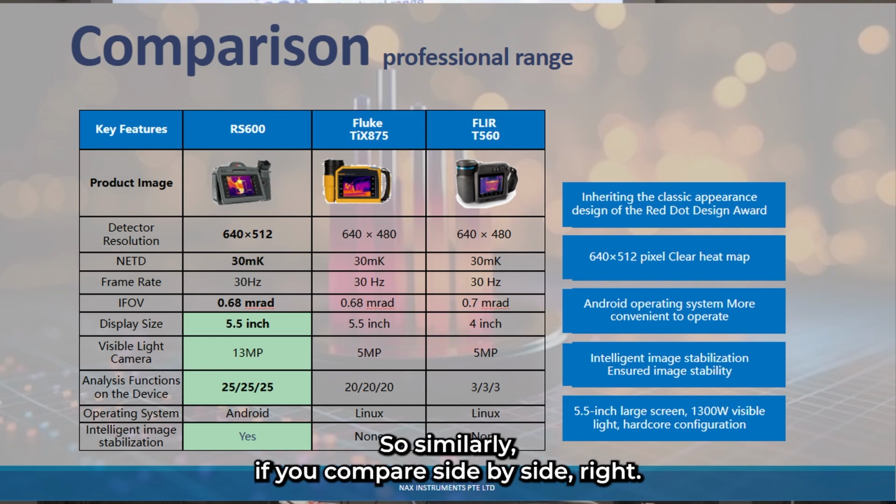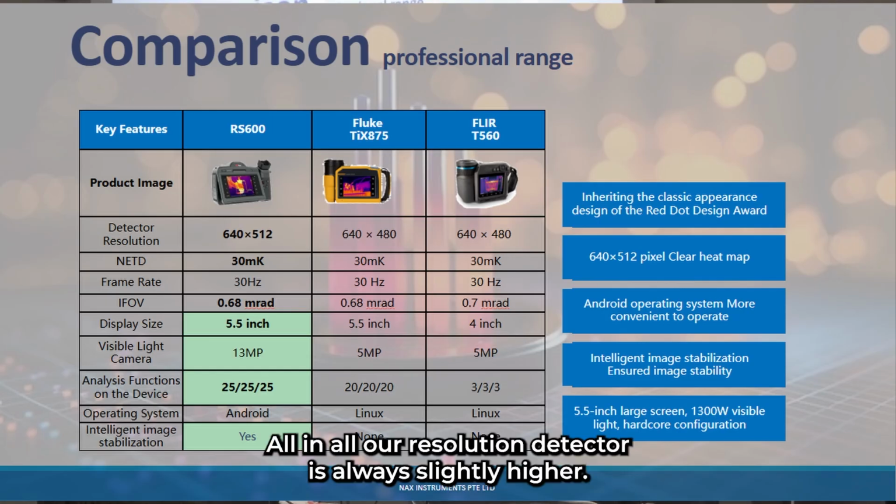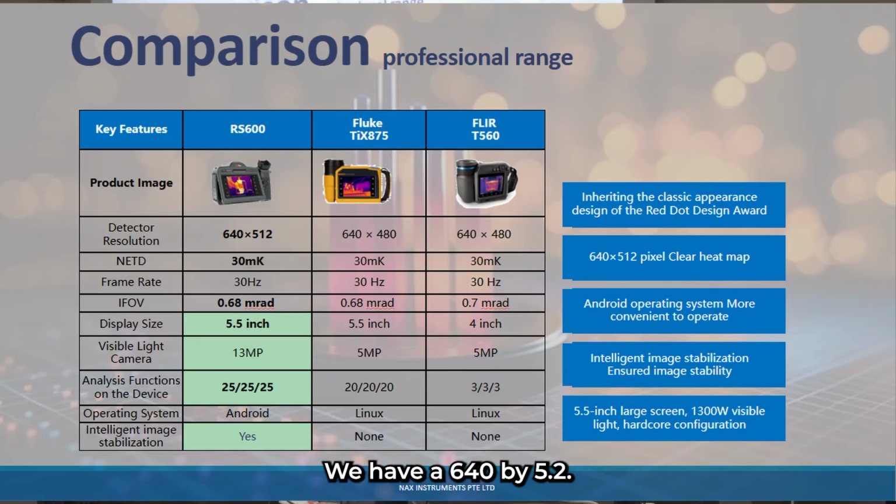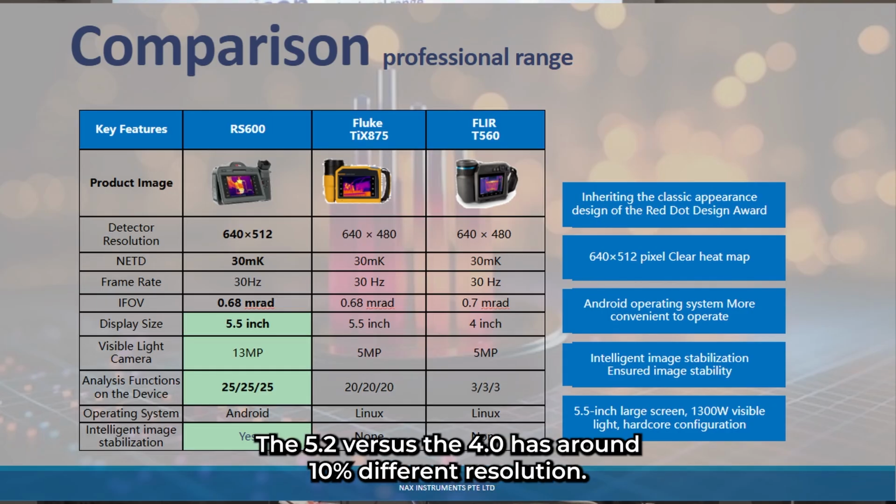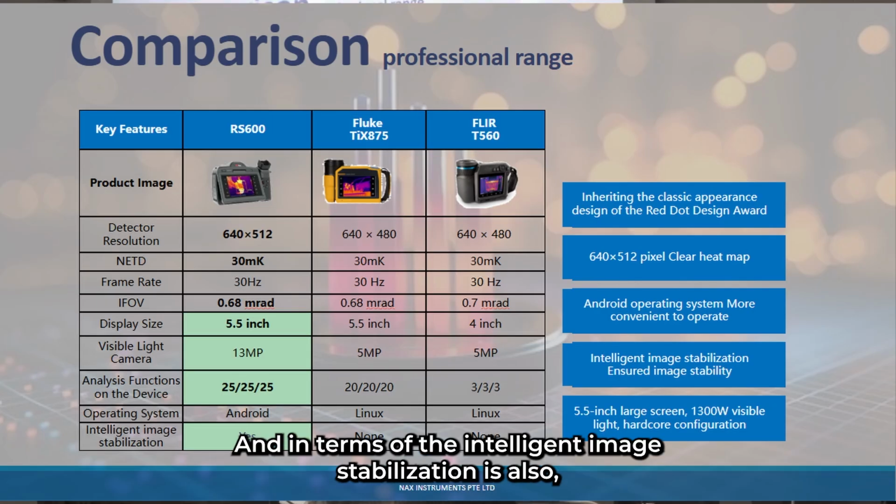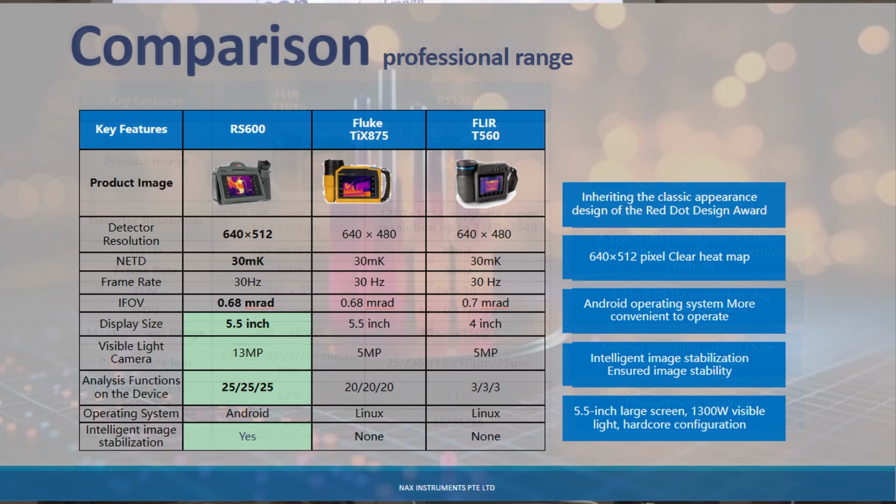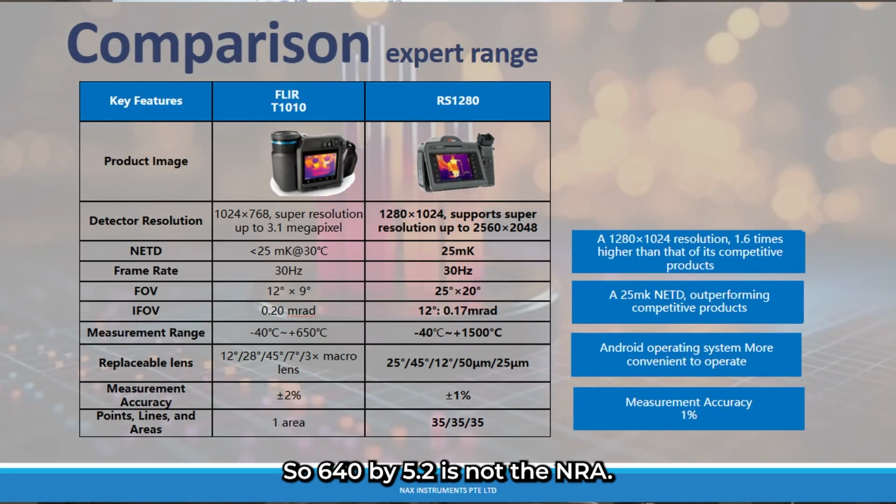So similarly, if you compare side by side, all in all, our detector resolution is always slightly higher. We have 640 by 512. The 512 versus the 480 is around a 10% difference in resolution. Of course, the higher the better, right? And the intelligent image stabilization is also one of the key features. So 640 by 512 is not the end.